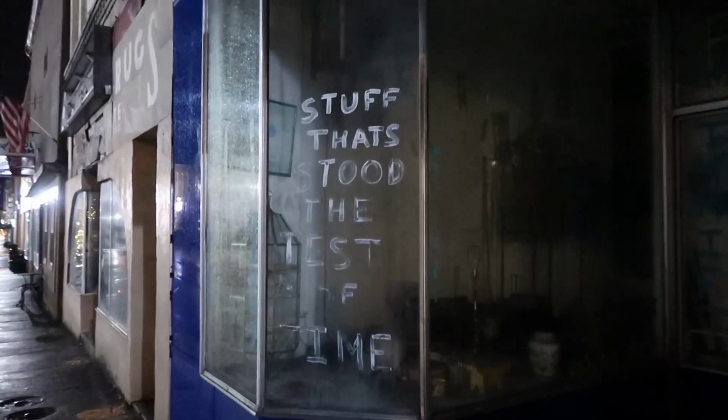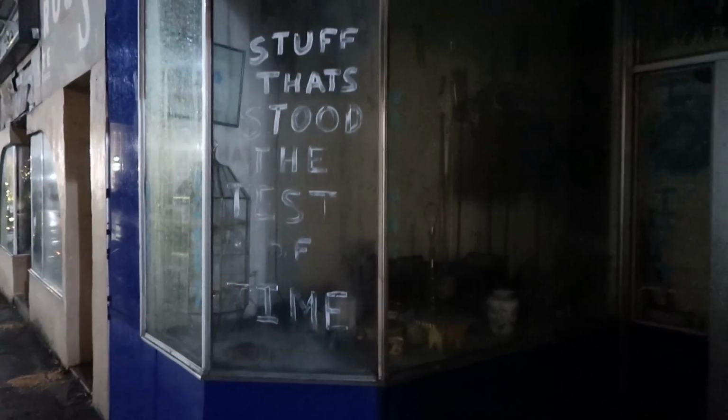And then we have Freda's variety shop here. Well, what's it say? Come fill your life with stuff. And there's some stuff there in the window. It says stuff that stood the test of time.